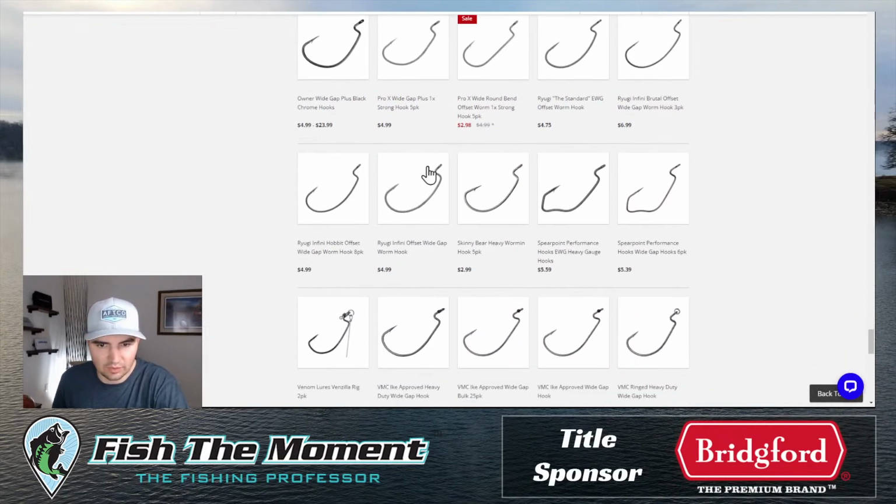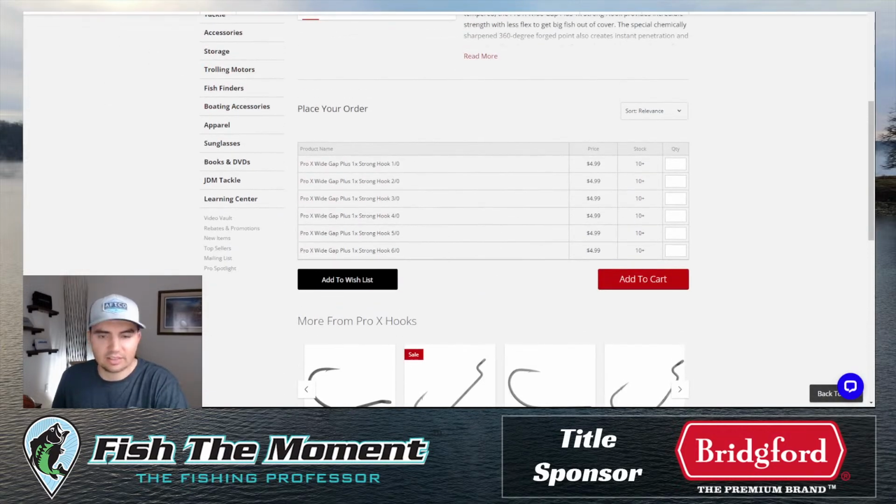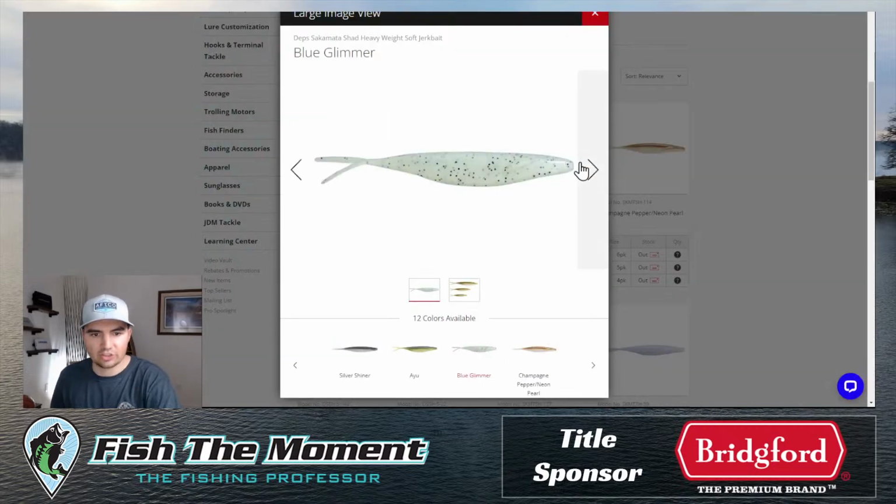I swear there's a hook that's even bigger than that, but I don't know what that is off the top of my head. But at least a 7/0 hook with that Sakamata shad. It sinks fast, so you can cast that thing out onto these brush piles and just sink it down and just work it through the brush. That works super well too for those crappie bass.